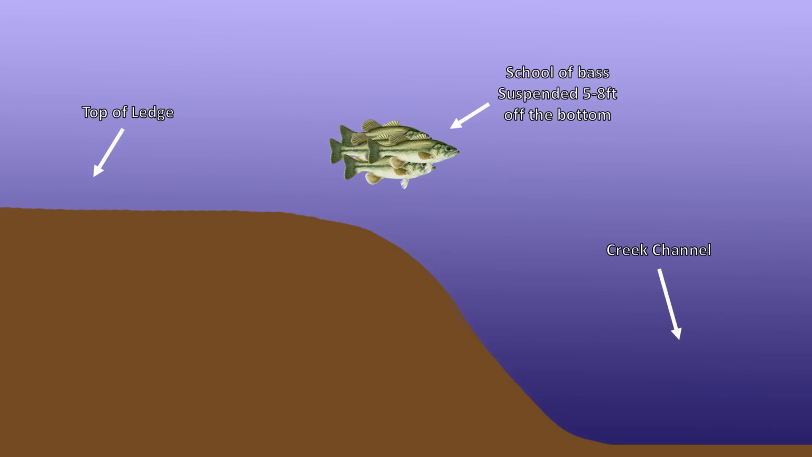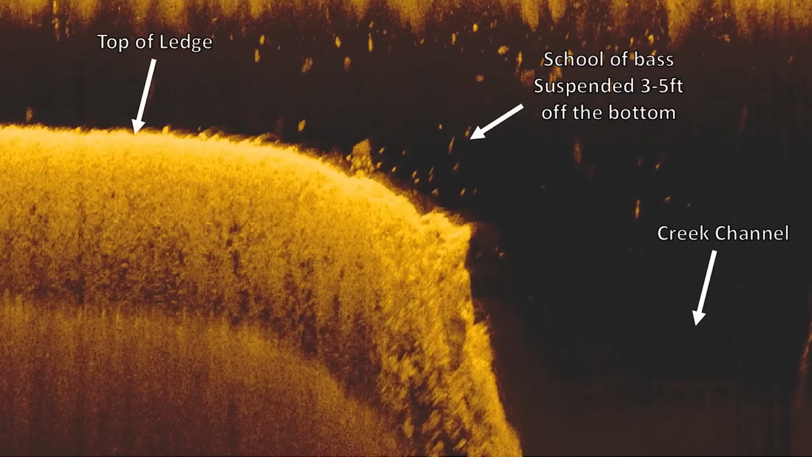Therefore, a flutter spoon is a very situational bait, and I'm not going to throw it on every single offshore spot I find. I'm actually going to use the image on my down imaging to determine if I'm going to throw that spoon or not. And so here's some examples.